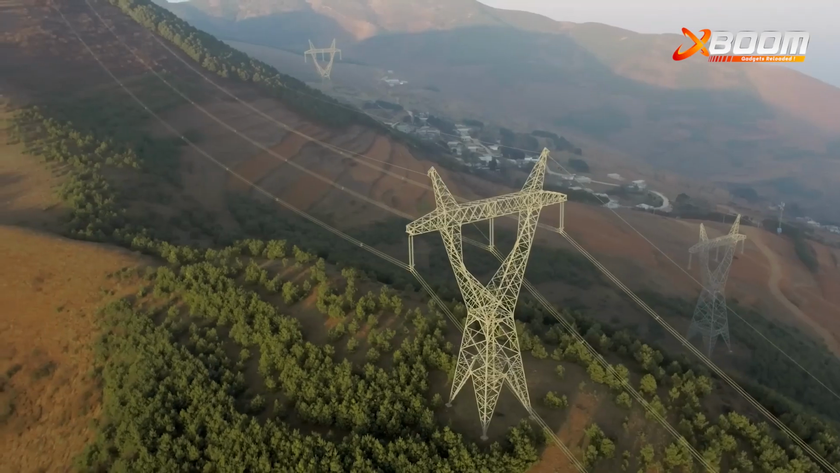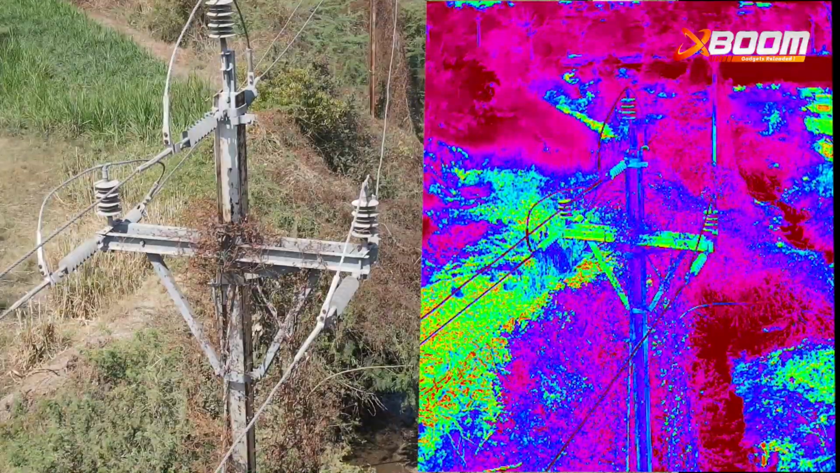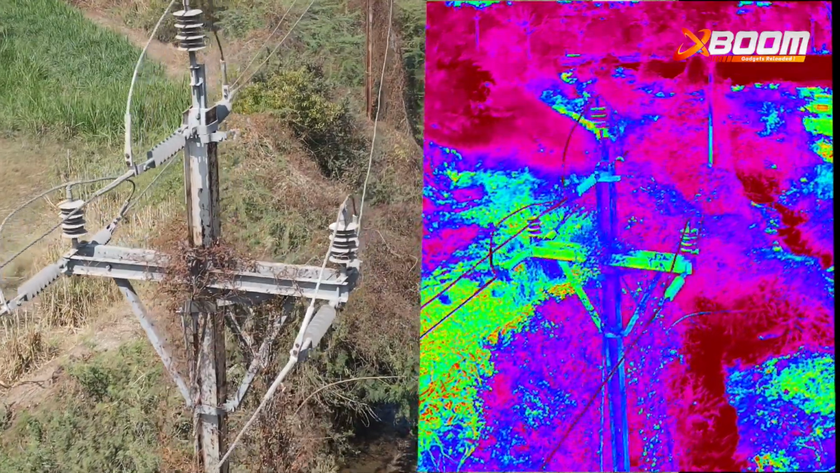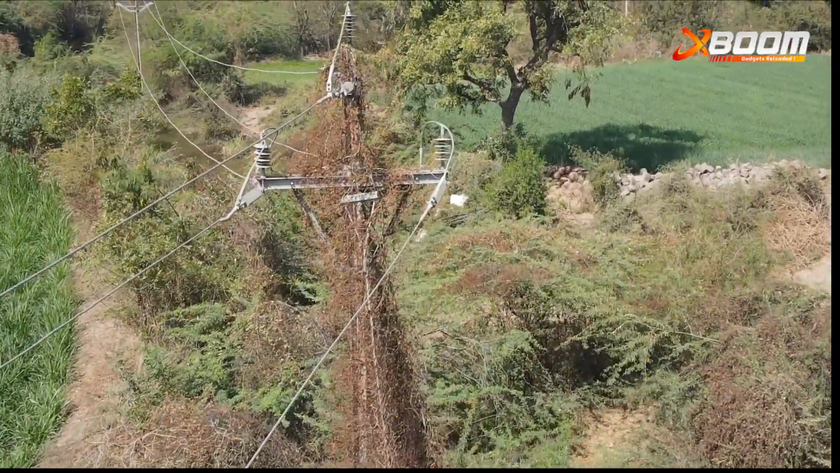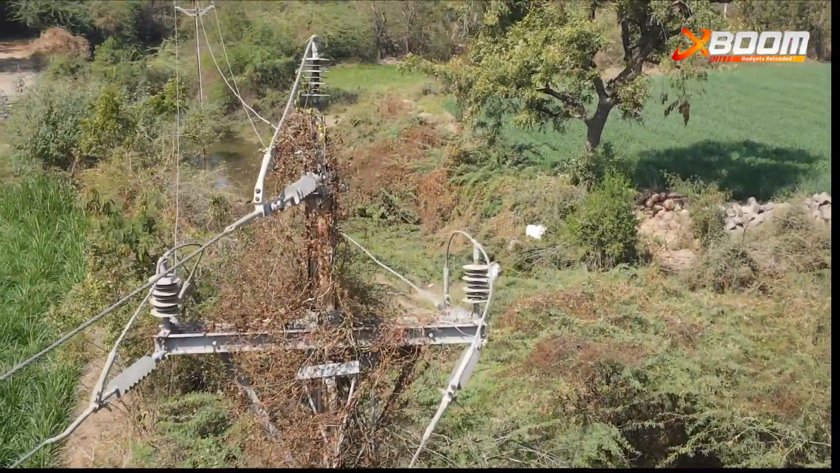With Xboom drones, you get safe, non-contact inspections, no need to shut down power or risk personnel, coverage of large areas in just minutes, early detection that prevents costly breakdowns.